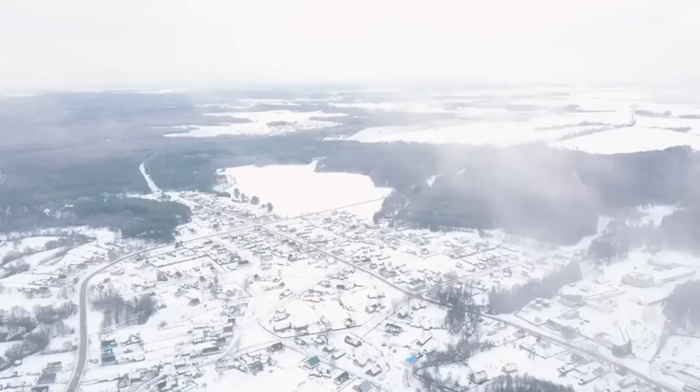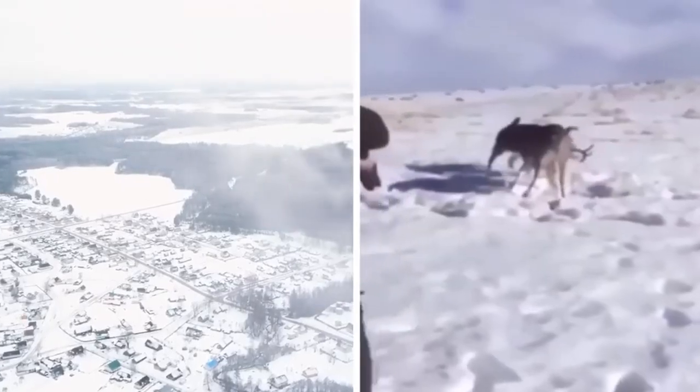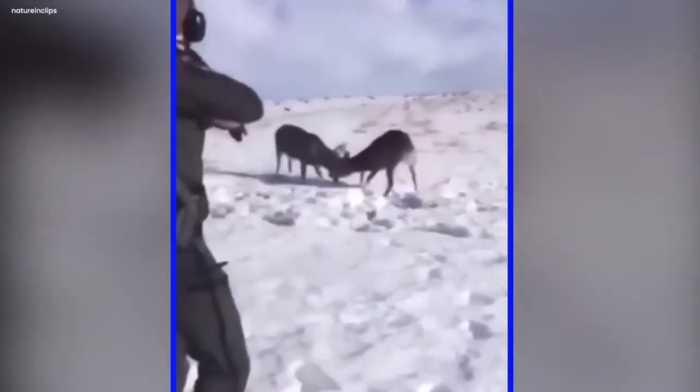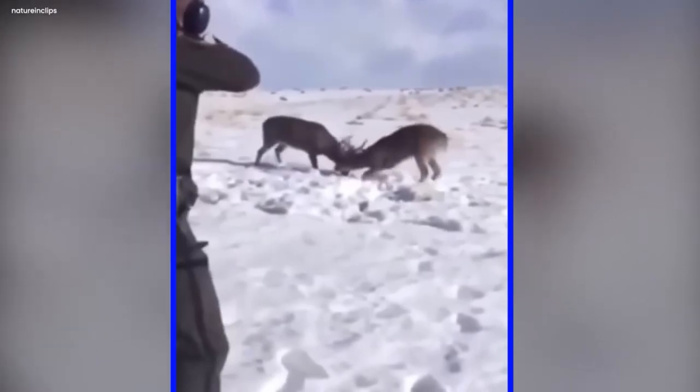Mysterious rescue. In a cold, snowy place, two big bucks were stuck because their antlers got locked together. They tried really hard to get free. It was like they were doing a strange, dangerous dance in the frozen quiet.